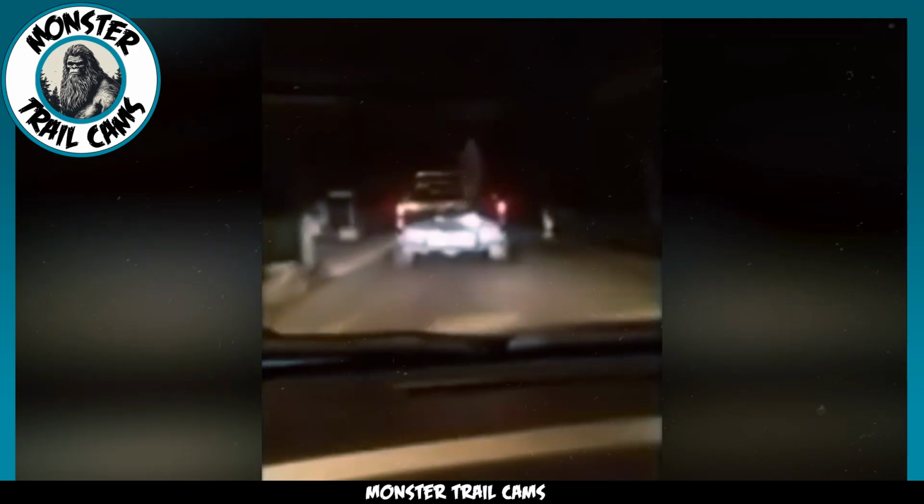In the video clip we're about to discuss, which was originally shared on TikTok, an individual captures footage of a vehicle ahead of them. At first glance, the video might seem ordinary and unremarkable. But if you watch closely, just a few moments in, something peculiar catches the eye. Behind the vehicle, there's what appears to be a figure standing completely still, eerily reminiscent of a statue.